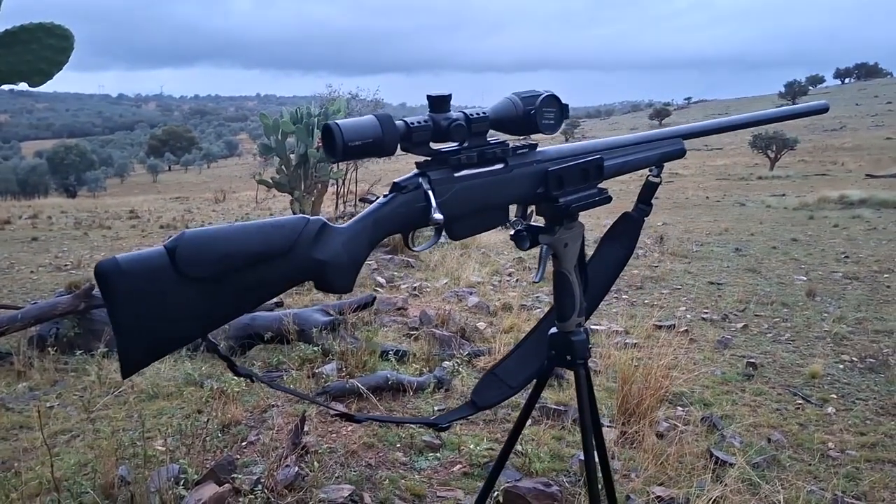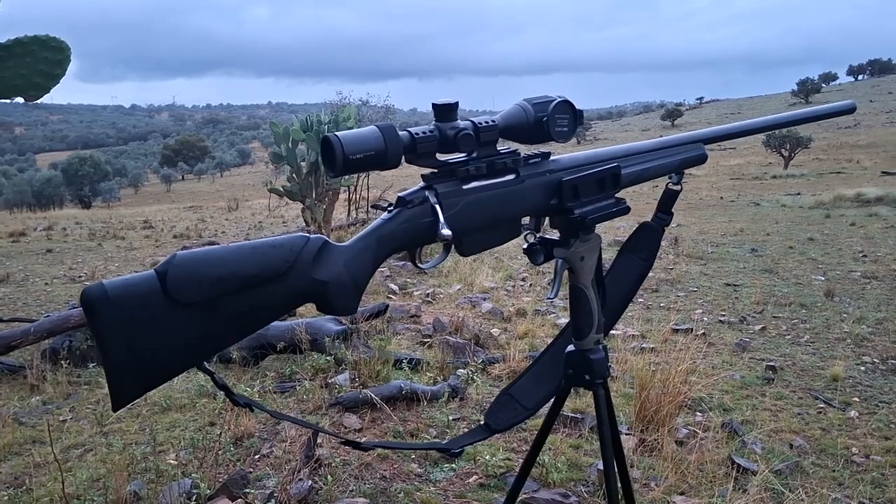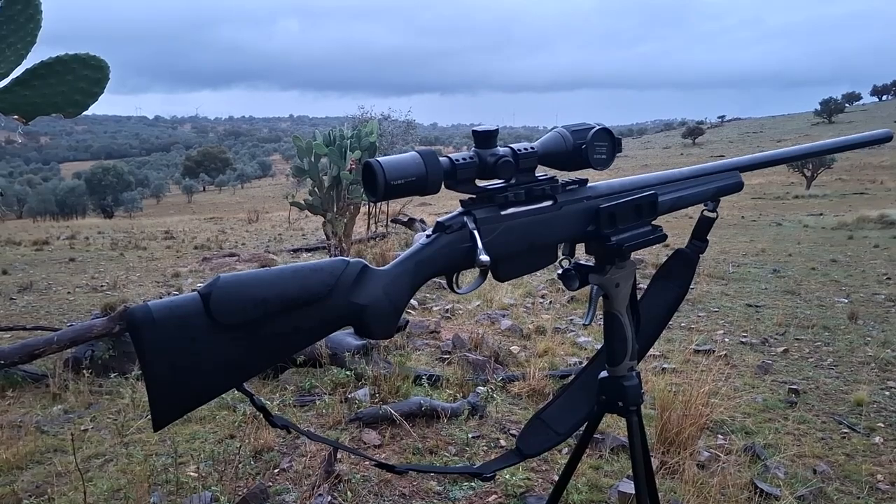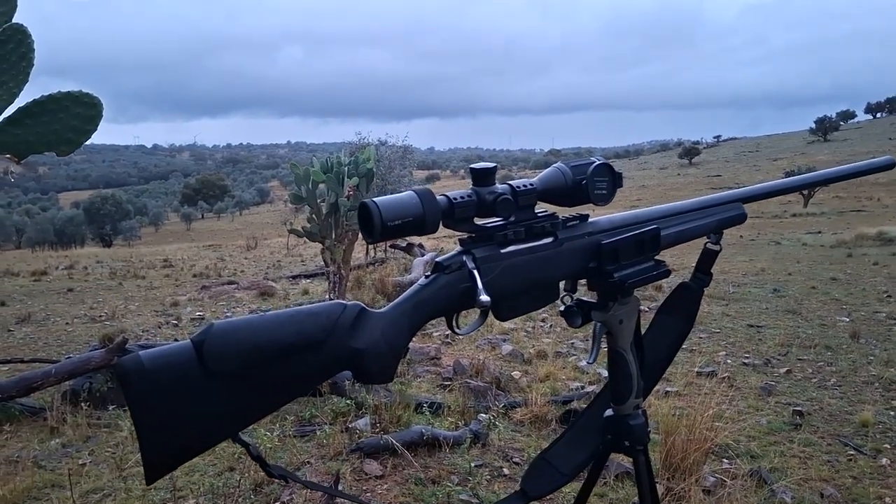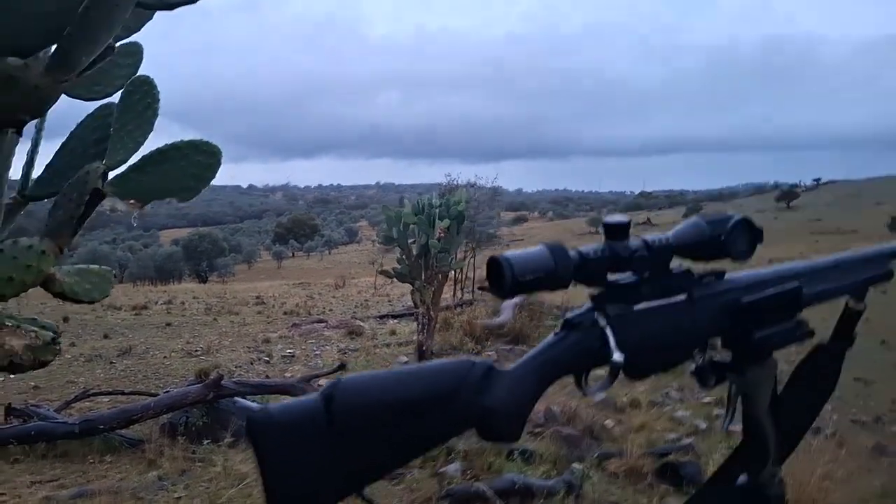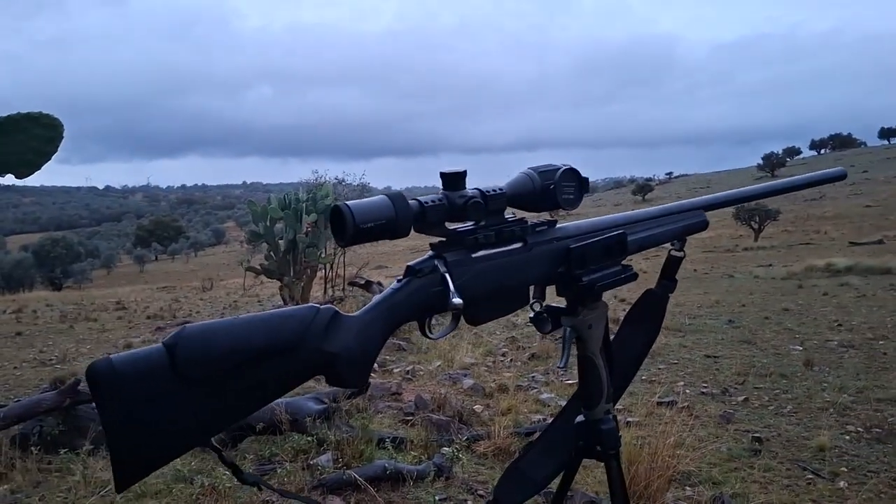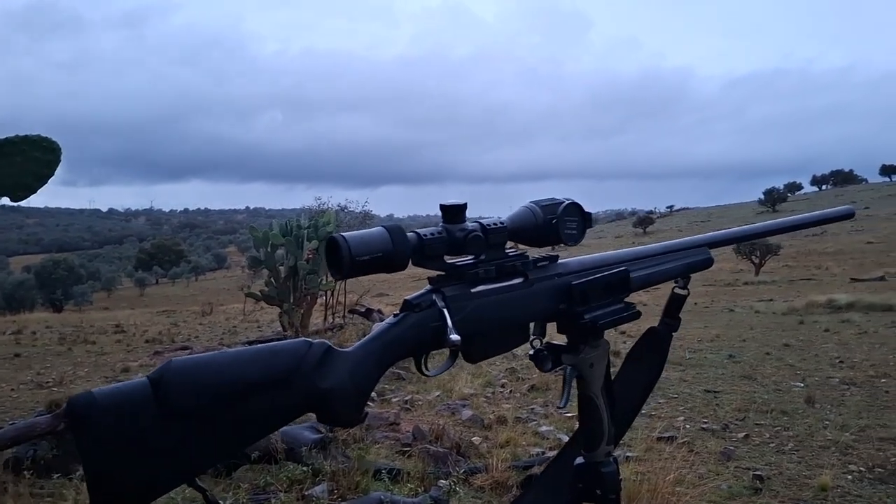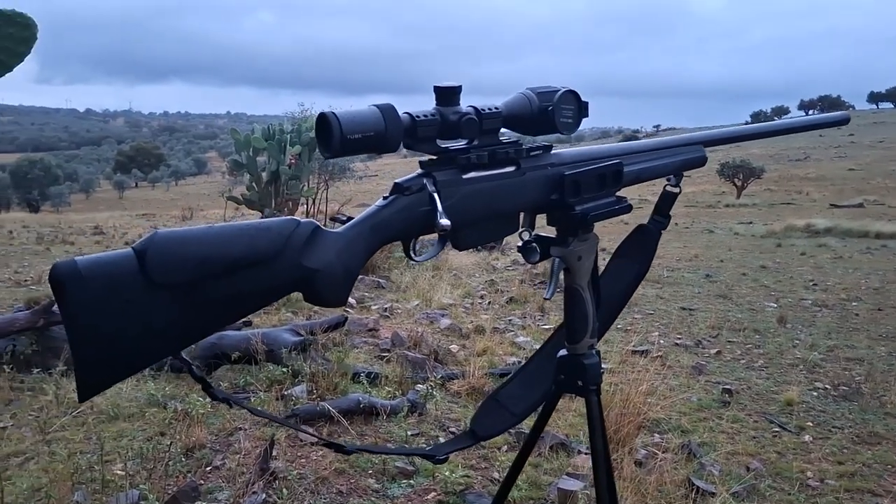Yeah, so just before we move, tonight we're running the Tikka T3 heavy barrel 243. We've got the Infiray TL25 SE sitting on top of that. I did some test shots earlier today, and it was shooting left about 2 inches and high at 60 yards. Something's happened there, but anyway, she's back on now, so hopefully we'll be right. I'm getting bitten by these ants. I've got to move.